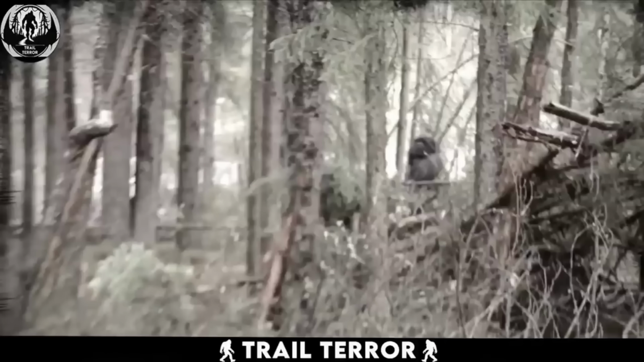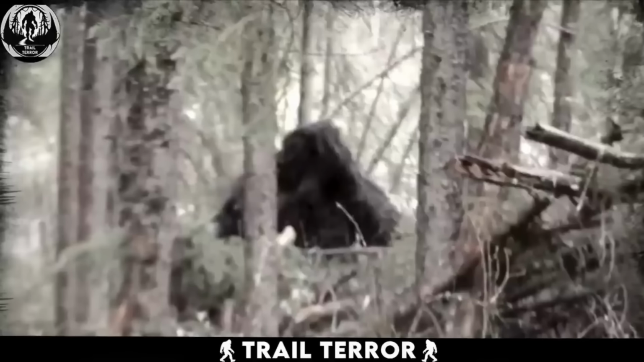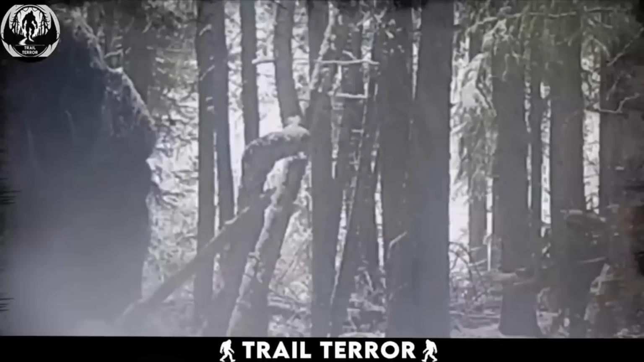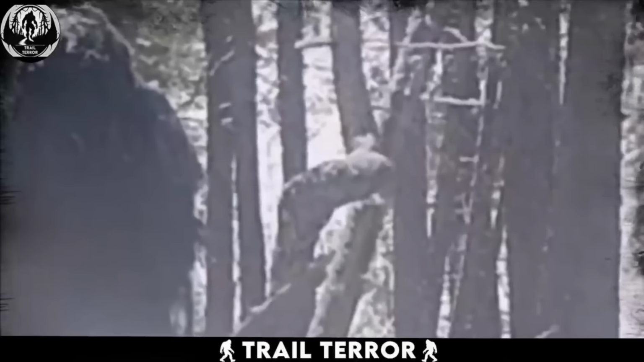It was a huge being with a body completely covered with black fur and a walk like a man. According to the man, this beast was feeding on rotten flesh of the animals and has been destroying trees in other places as well. And personally, this looks real to me as well.